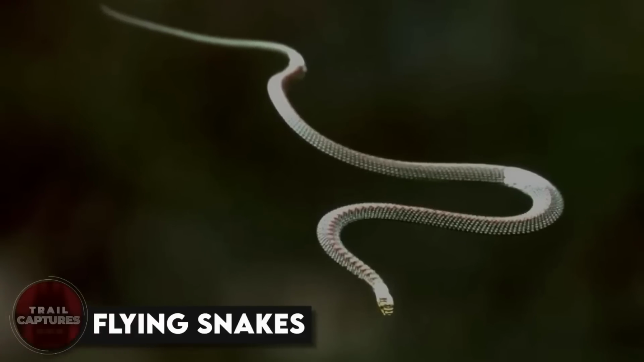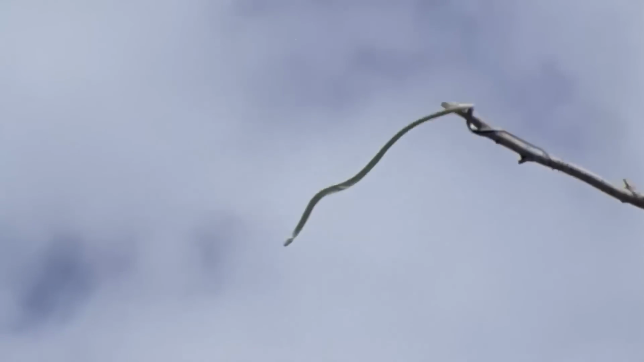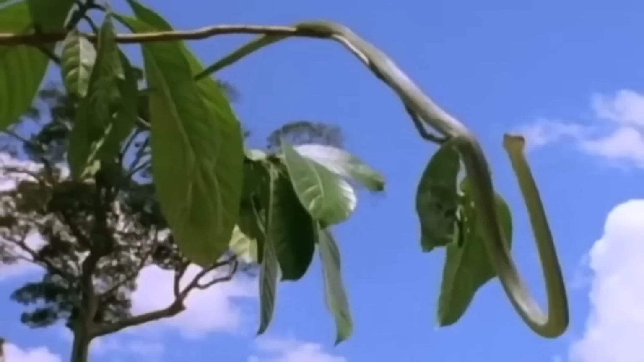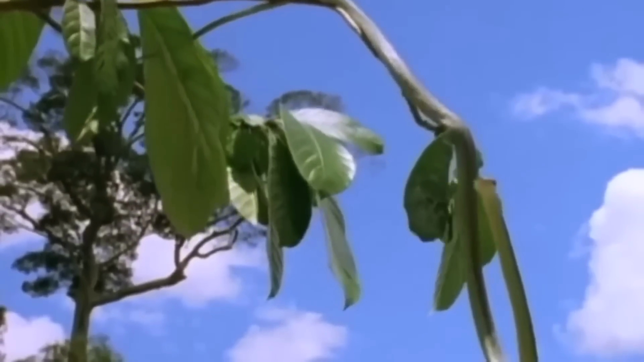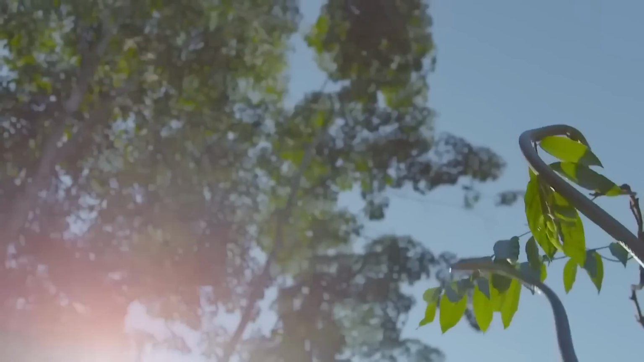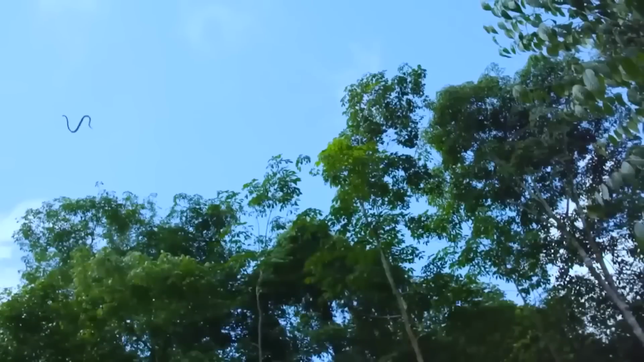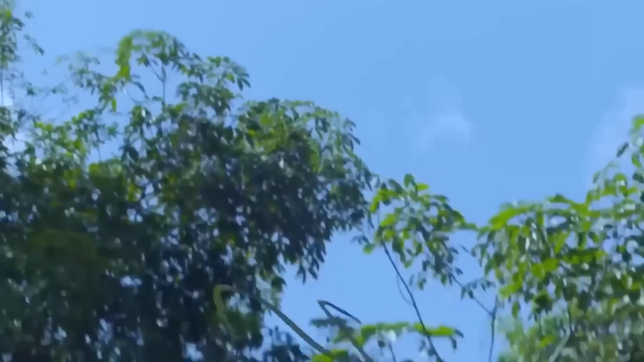Flying snakes. Have you ever heard of flying snakes? Yeah, you heard that right. Flying snakes. A viral video making the rounds on the internet recently showed these slithering creatures taking to the skies. But don't worry, they're not flapping their wings or anything. They're actually gliding through the air. These incredible creatures known as Chrysopelia have the ability to contort their bodies and flatten their ribs to cover a significant distance after launching themselves into the air. It's an amazing feat that allows them to travel between trees with ease. Who knew snakes could fly?